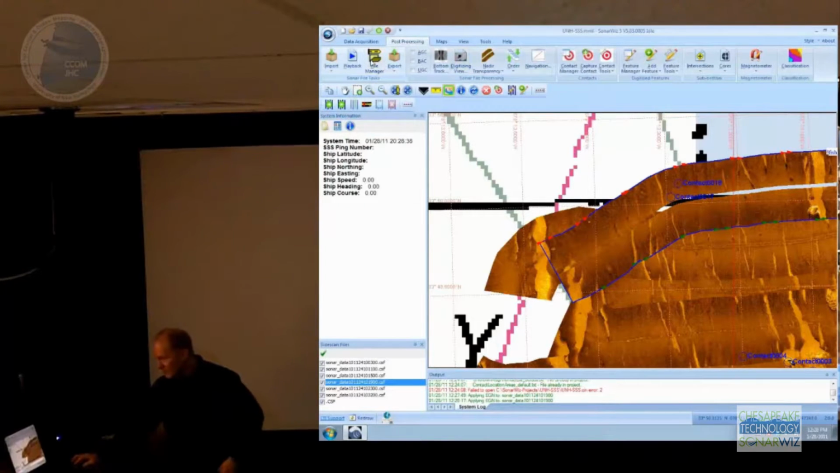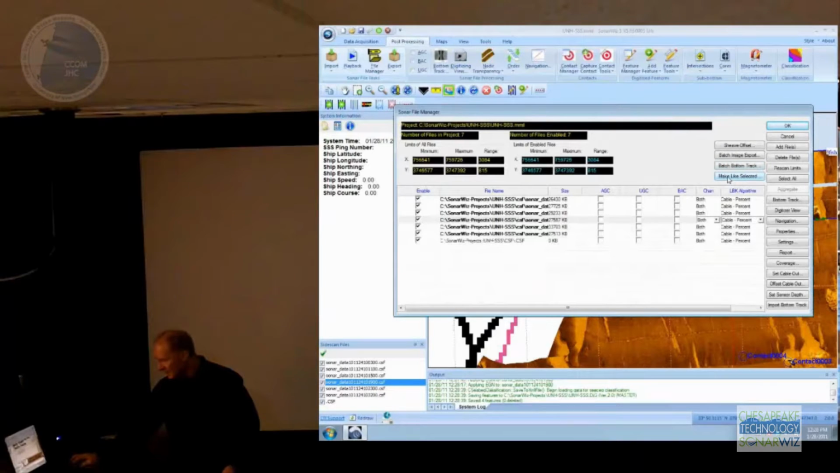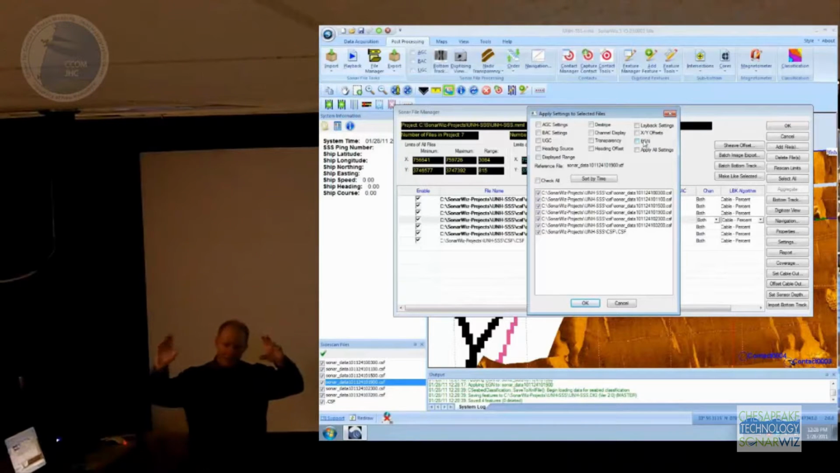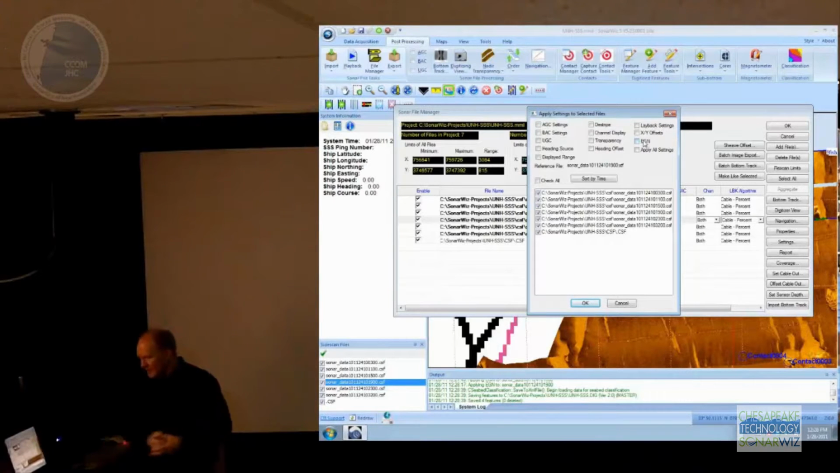So instead, you can use the Sonar File Manager, and inside there's a button called Make Like Selected. The idea is that you take the settings you want from your reference line and apply them to all your other lines. So I want to take my EGN settings or my TVG settings from that one reference line. I've made that look the way I want all of them to look. I can check the box.